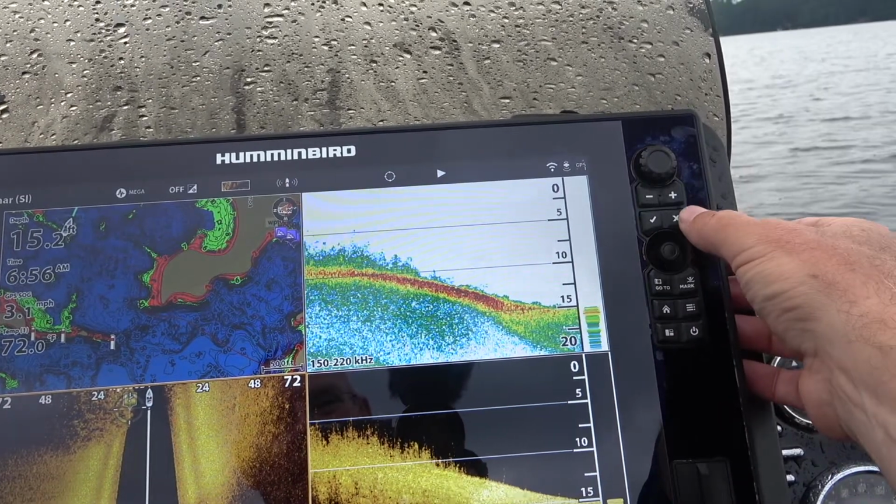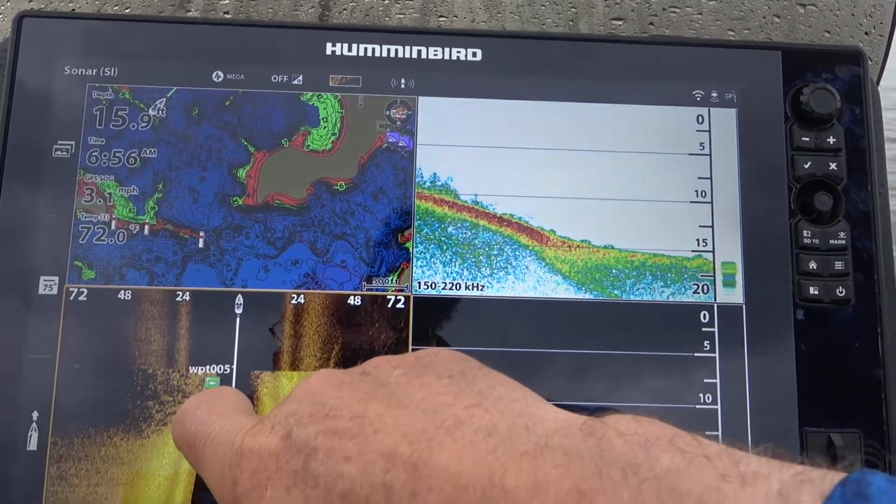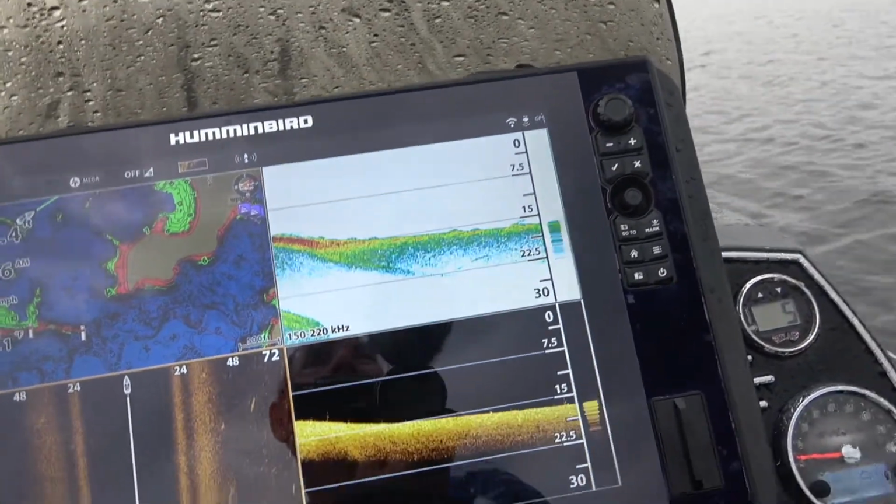I just put down a waypoint, and there it is. You can see the green determined this weed. So now I know very easily where that weed point ends.